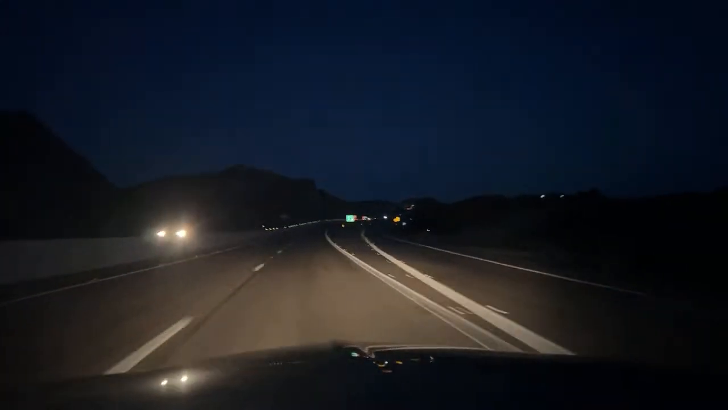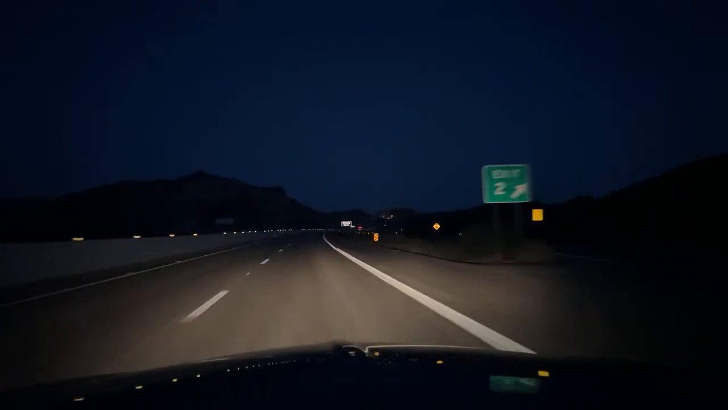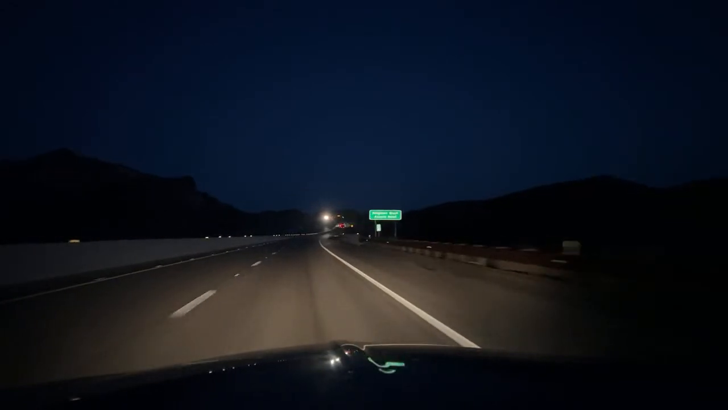In Arizona, 65 is a speed limit. This road, however, you have to stay up with the traffic, and sometimes that gets very, very fast. Otherwise, they can hit you from behind. You have to go with the flow, and it can be very intense on this section of road.